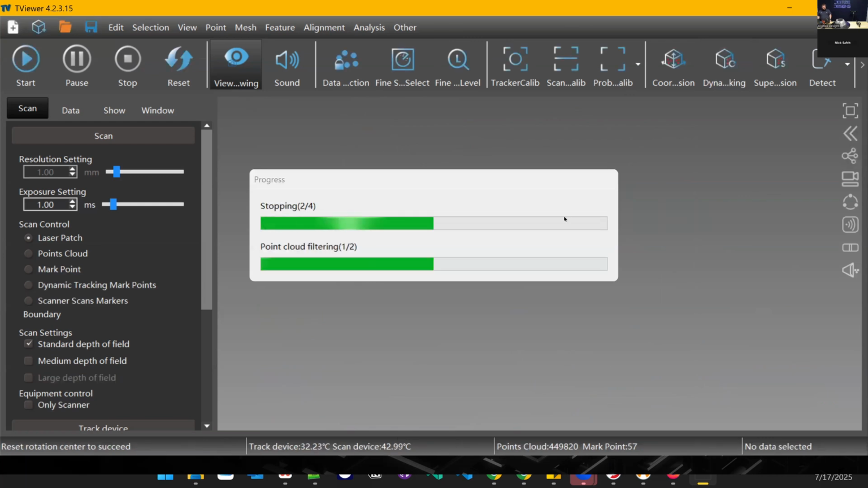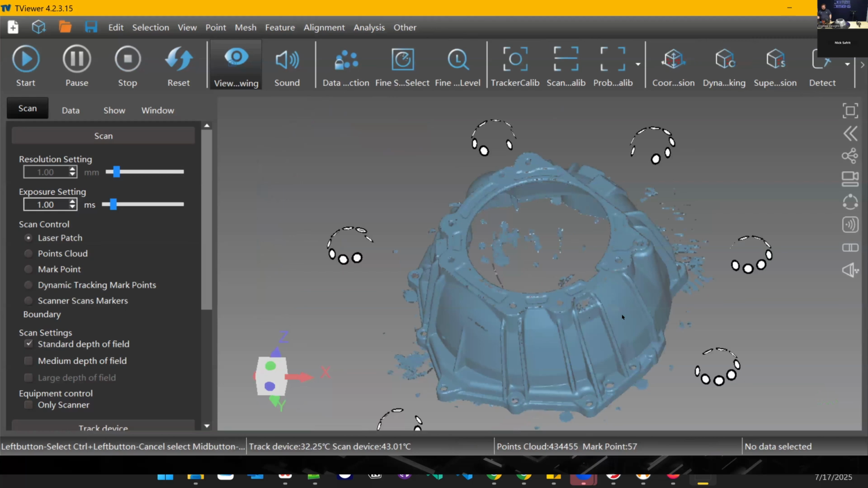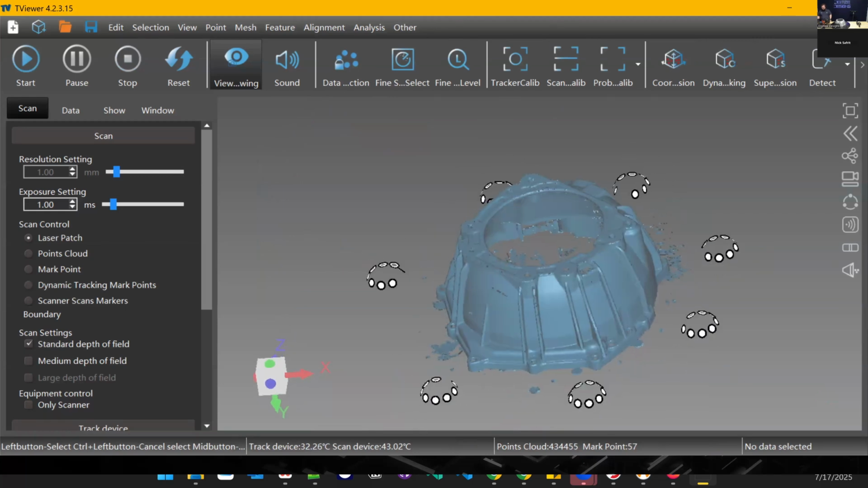So we scanned pretty much everything we can capture from this side of this part. If we wanted to flip this over and scan it from another side, we can definitely do that and combine those two together. I haven't checked on the Q&A in a second.